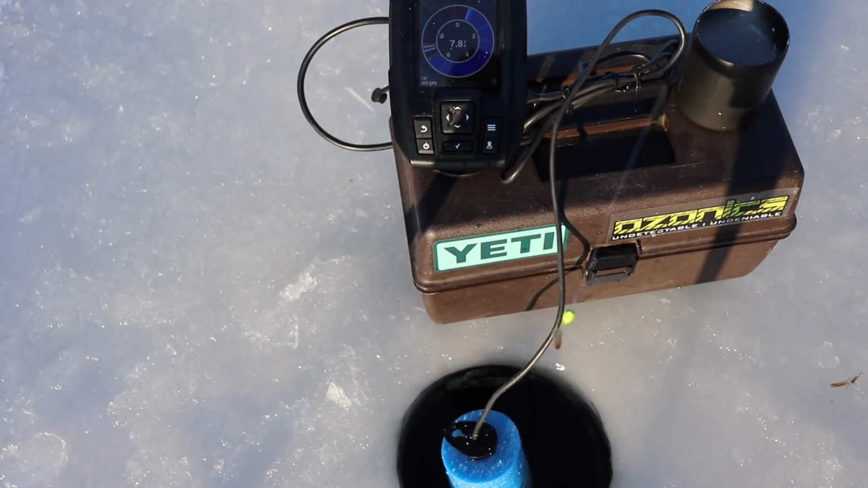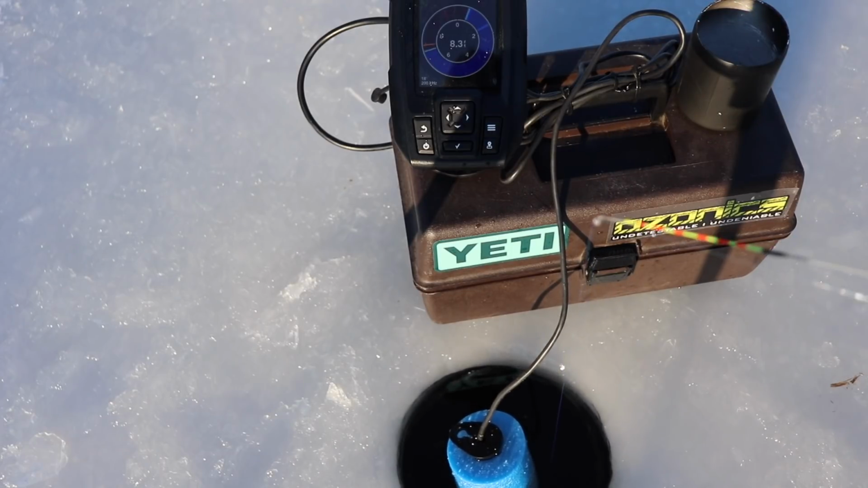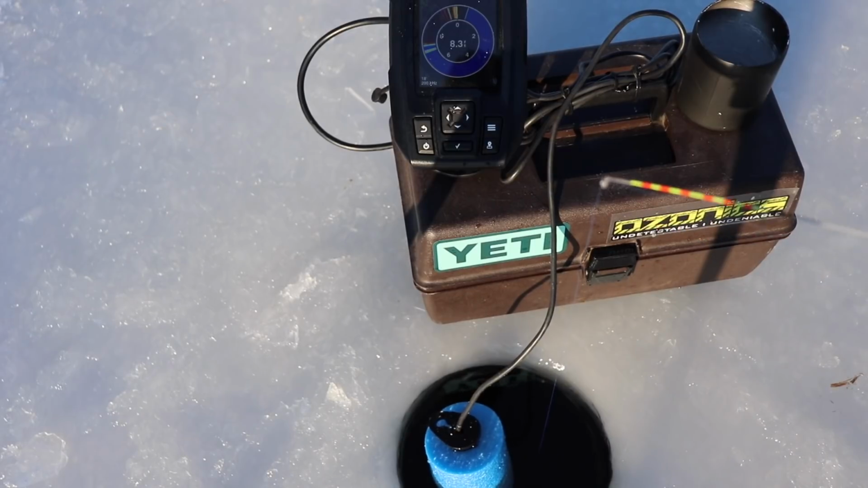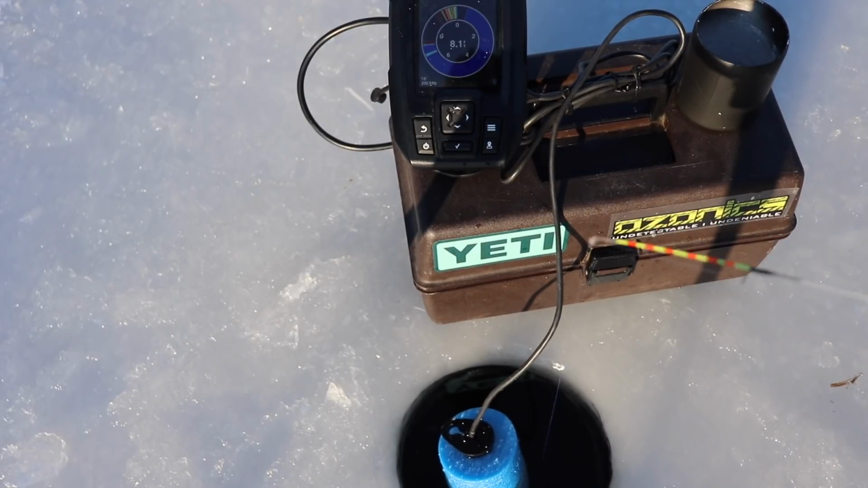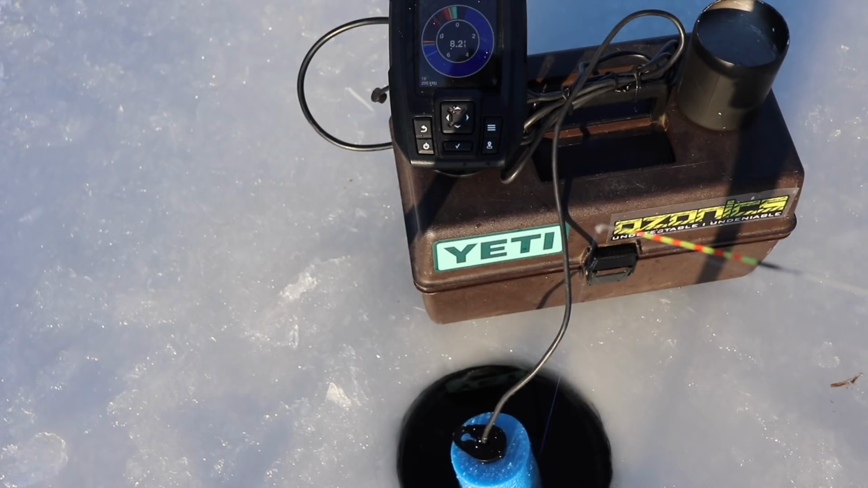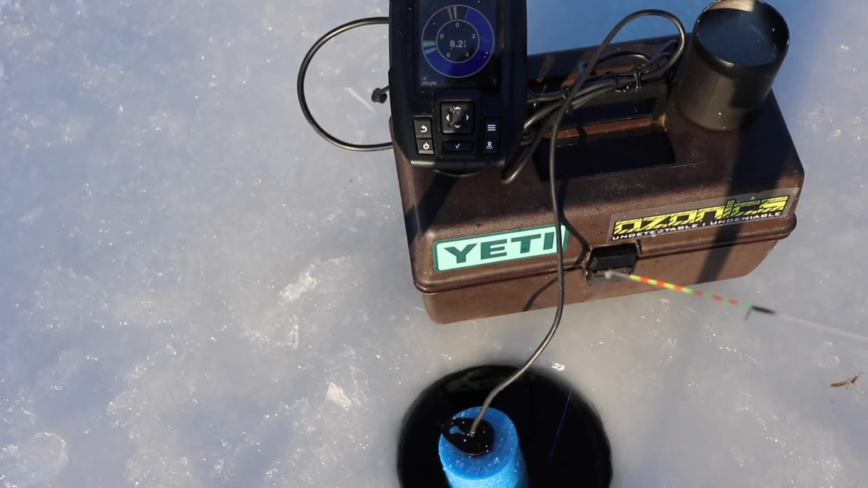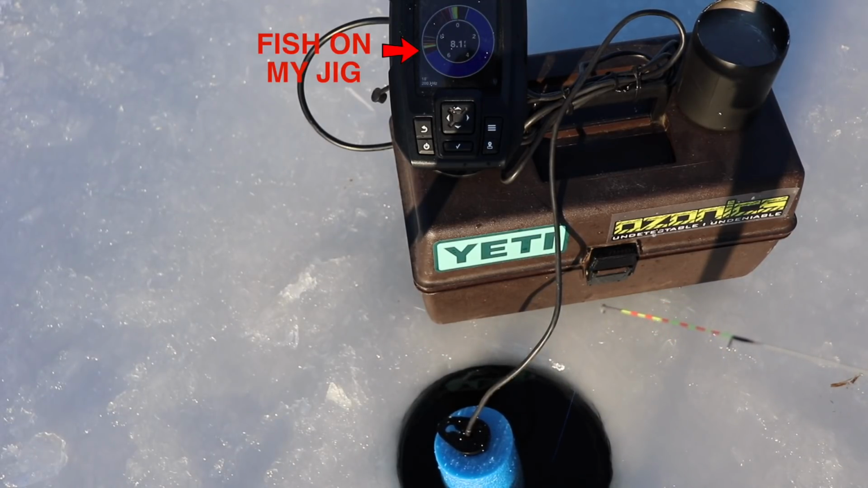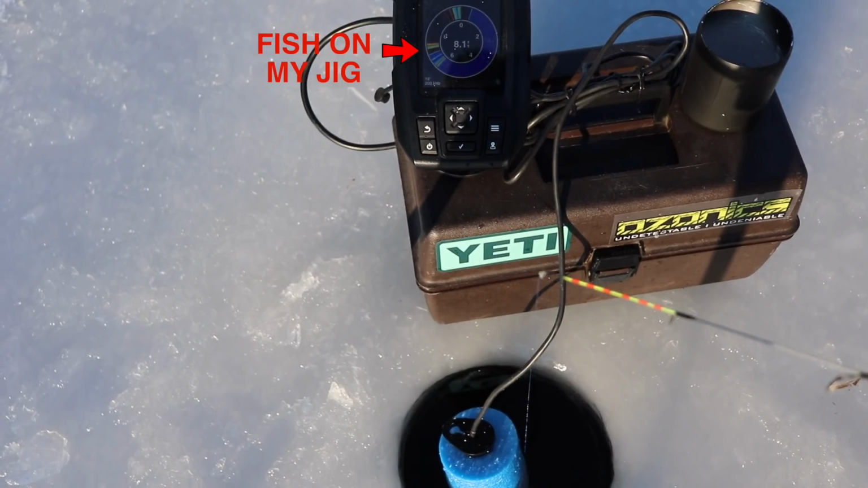Trying to show on the flasher, you can see there's a fish down there right now, and we're going to drop down to it. Jig it a couple times. Aw, missed a bite, folks, missed a bite.